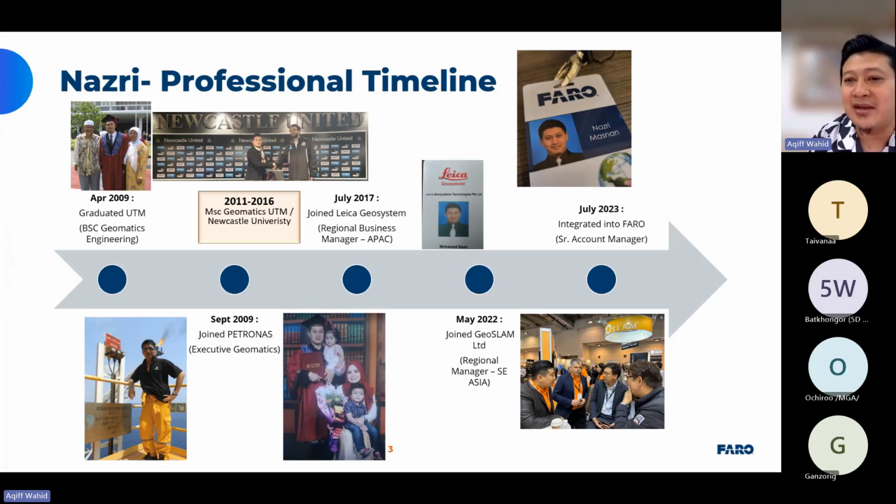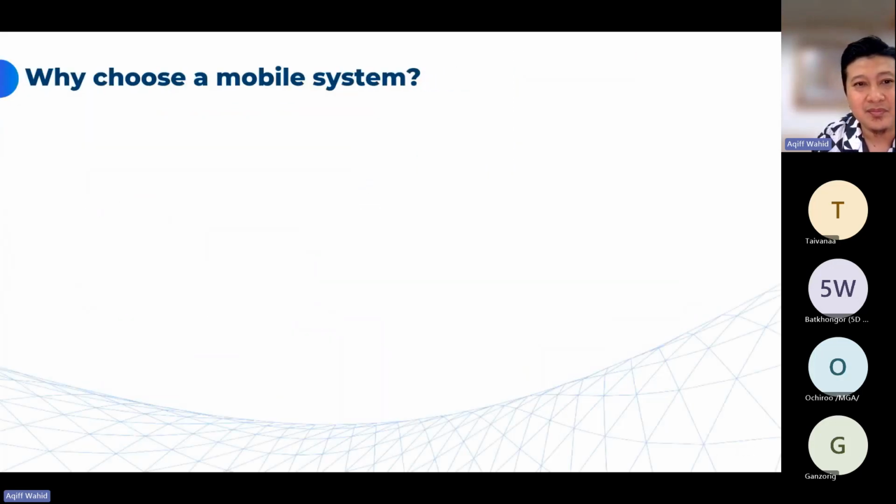Starting this year, I was integrated into Faro because Faro acquired Geoslam, as a senior account manager. I'm responsible for AEC, which is the laser scanning business for both terrestrial and mobile solutions for Faro and Geoslam. So that's a little bit of introduction about myself.